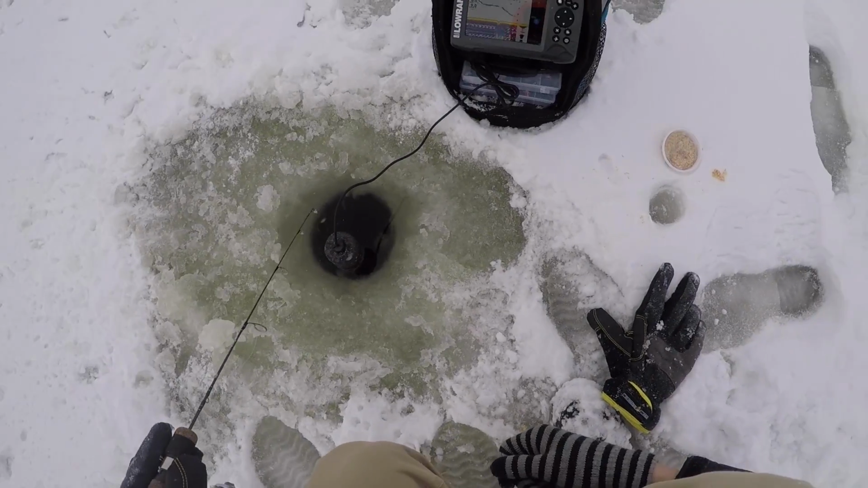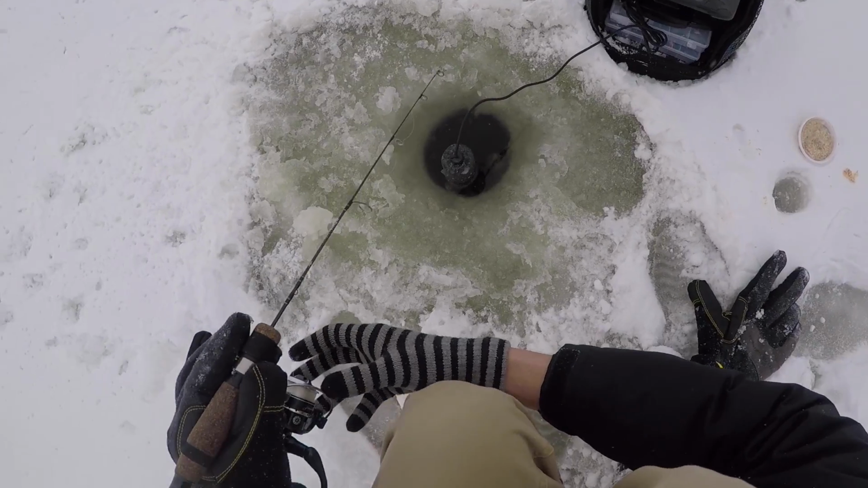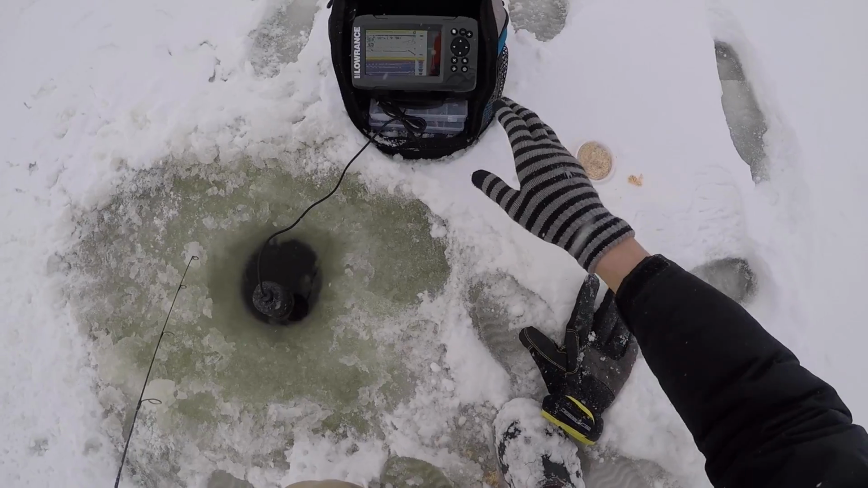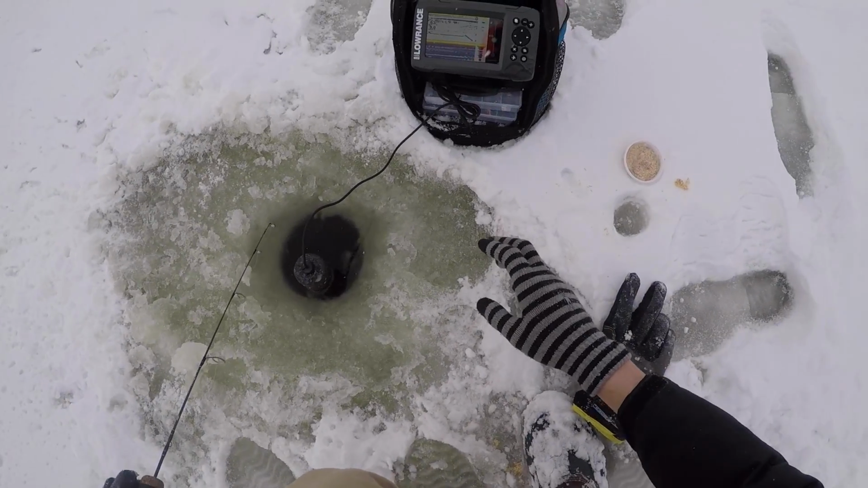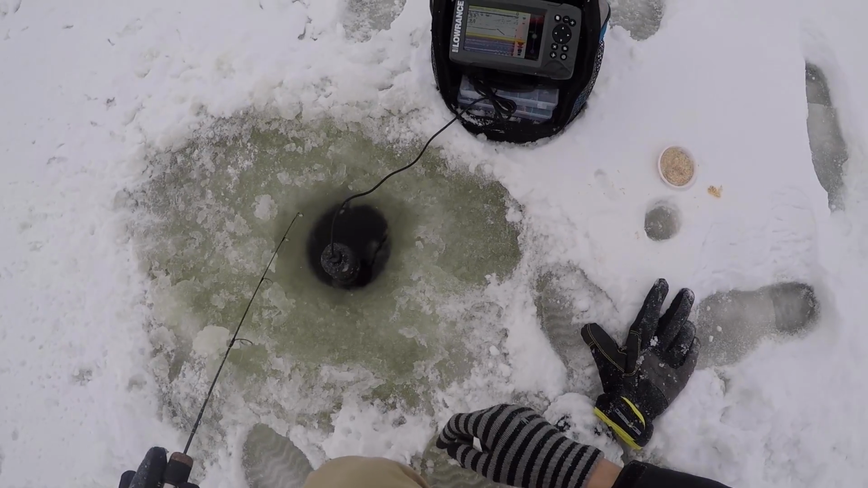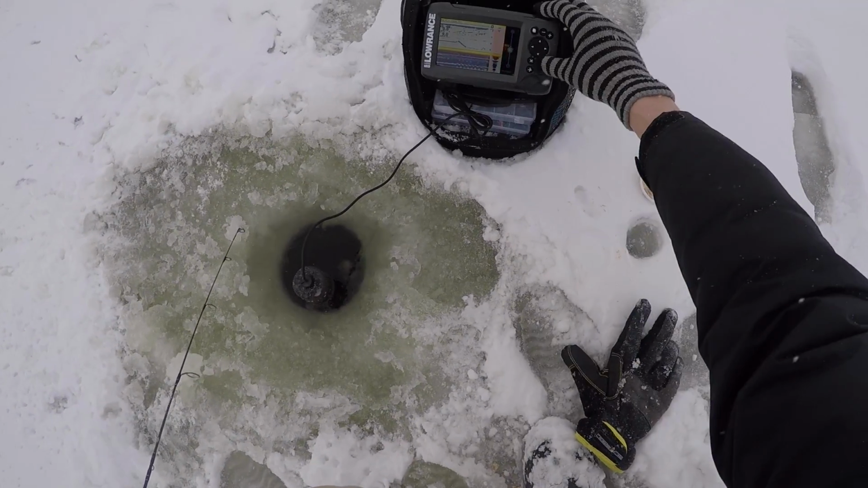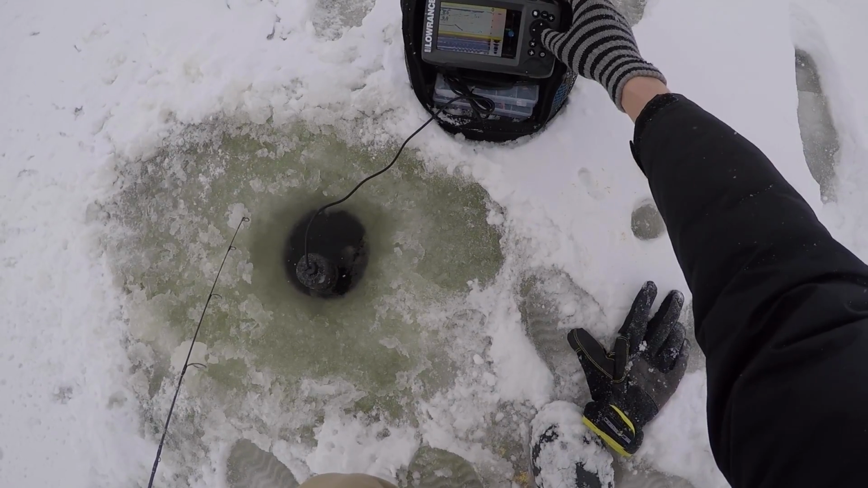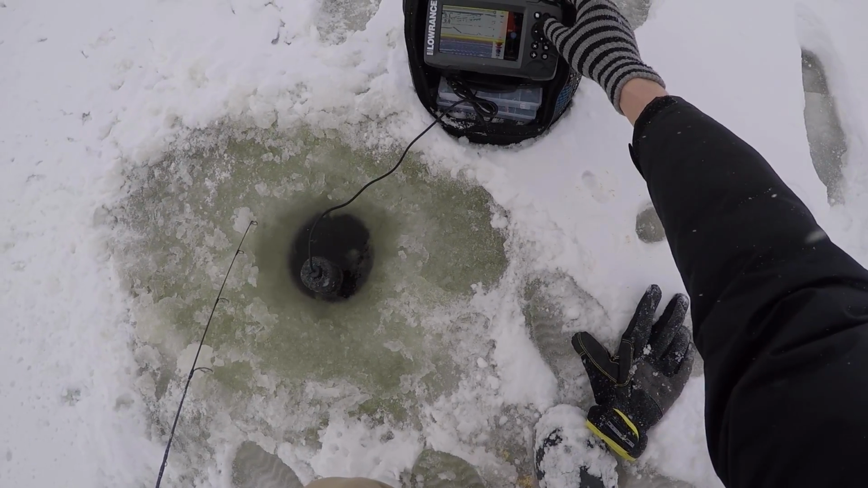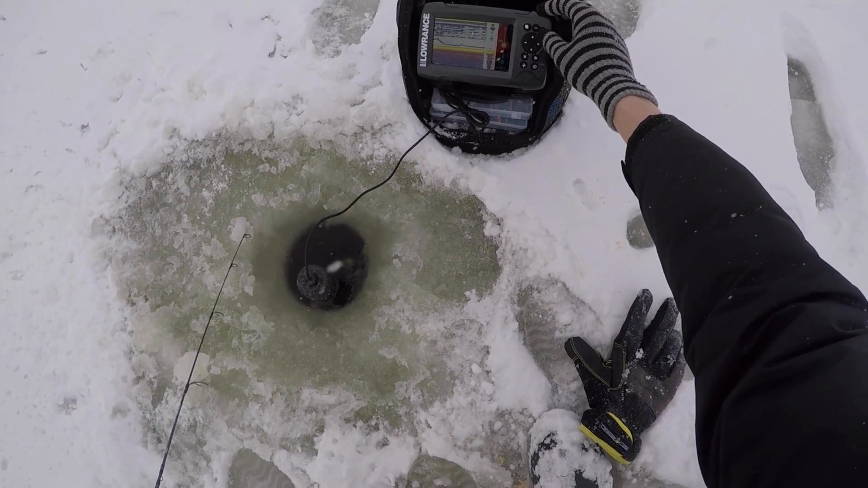Bring my jig down, not all the way to the bottom, and I'm gonna see if I can get one to come up for it. So one thing that I'm learning about this unit is you have to adjust the sensitivity pretty often depending on the water you're fishing. I don't know necessarily why. I don't know if it's something to do with the depth, but it seems like it helps to be playing with it. So I'm gonna wanna put it up here so I can see it better.